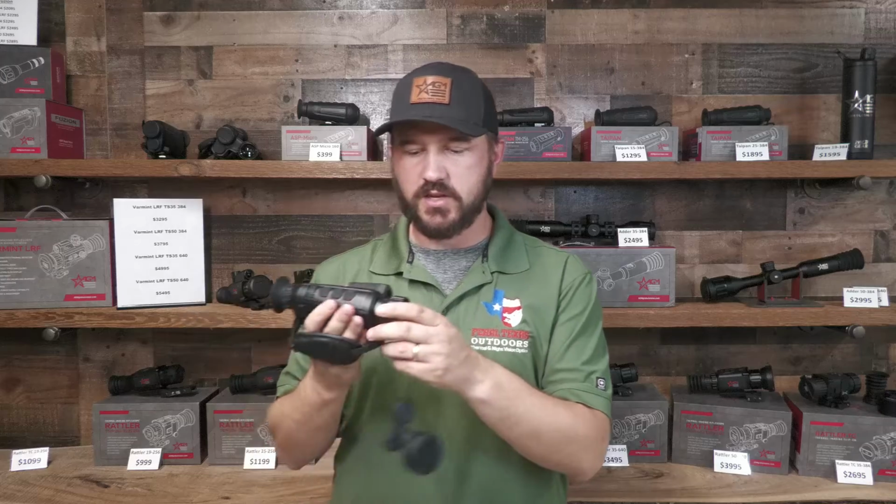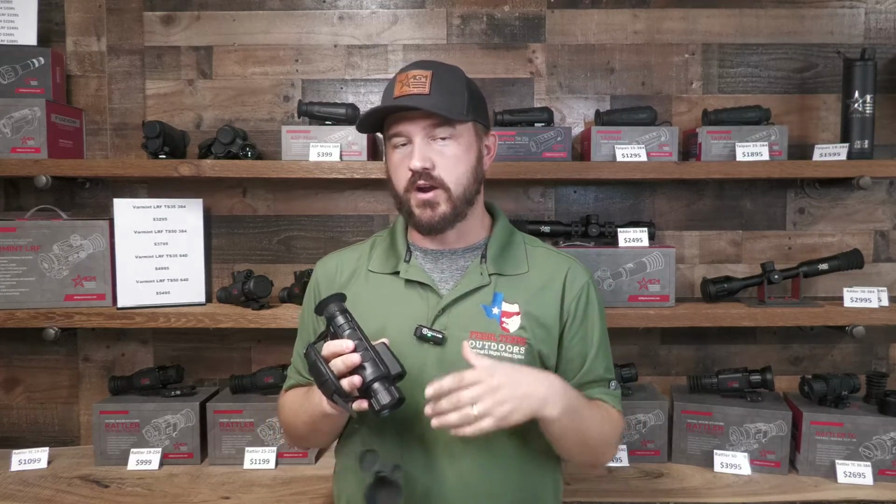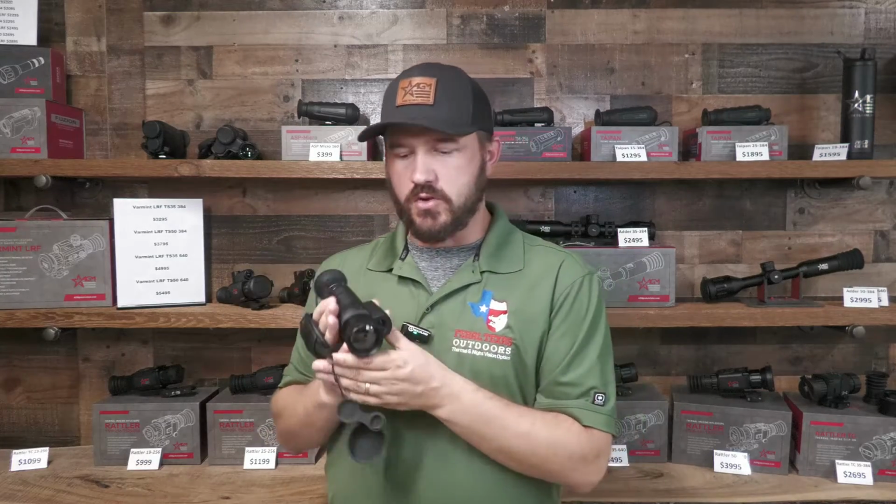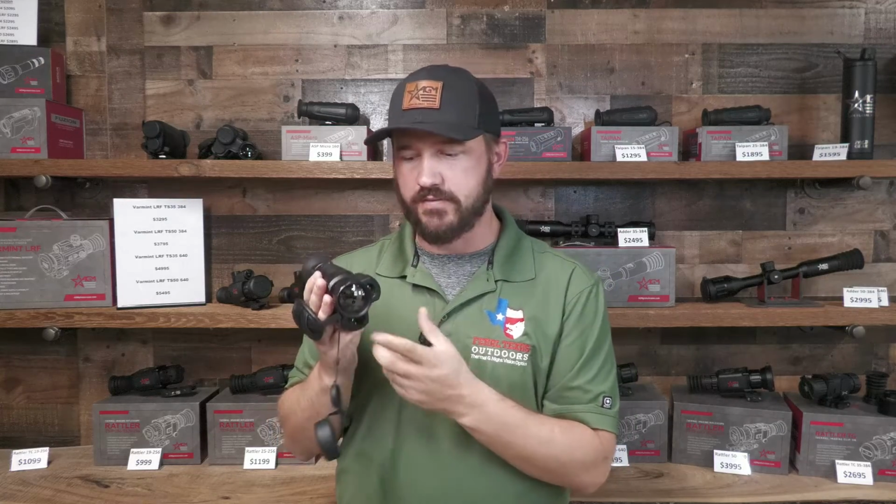So as far as how all these functions work, you have your digital night vision. Essentially, that comes as a palette within there. So we can go through our white hot, our black hot, our red hot, our rainbow mode, but then you're going to get optical, and then you're going to get Fusion. Optical is just your night vision only, and then with Fusion, you're actually going to get both the thermal and the digital night vision overlaid.